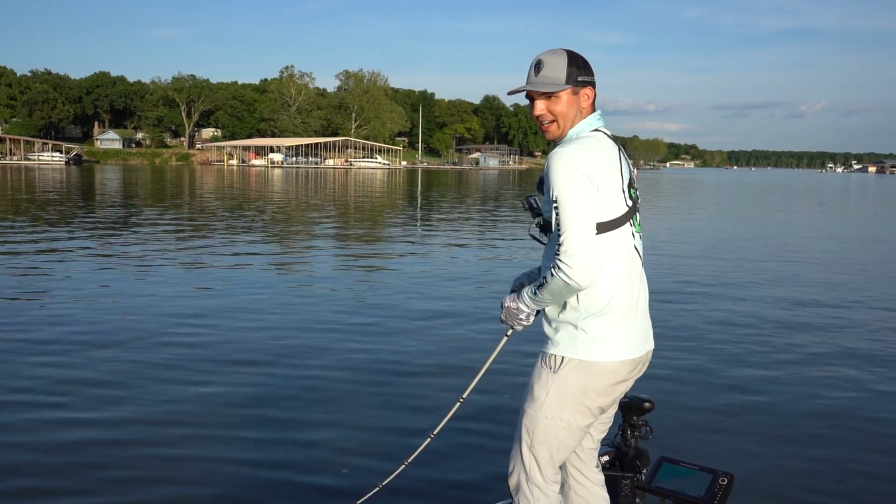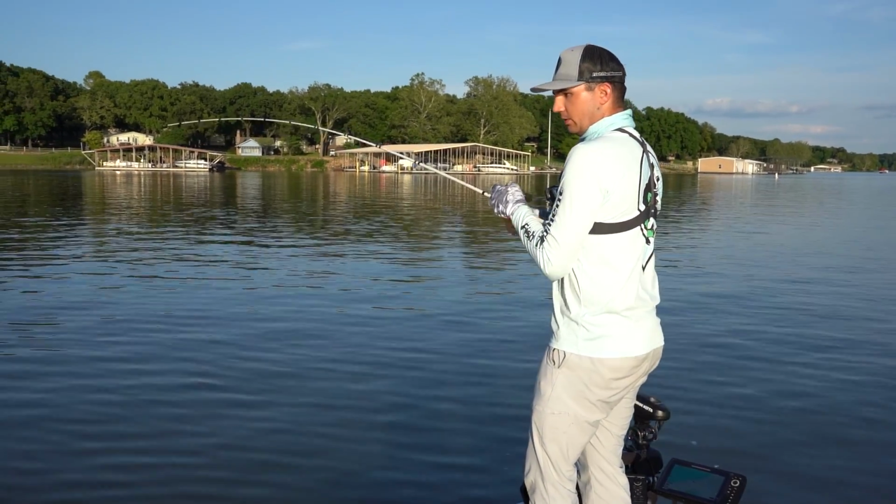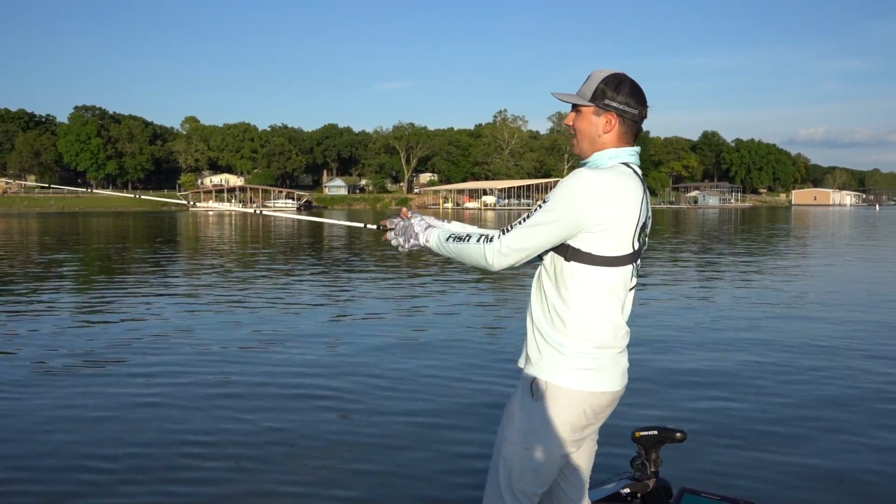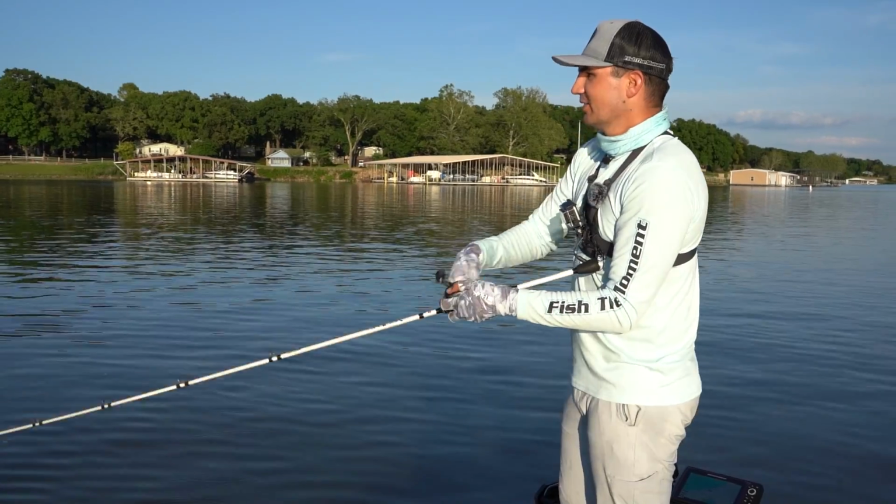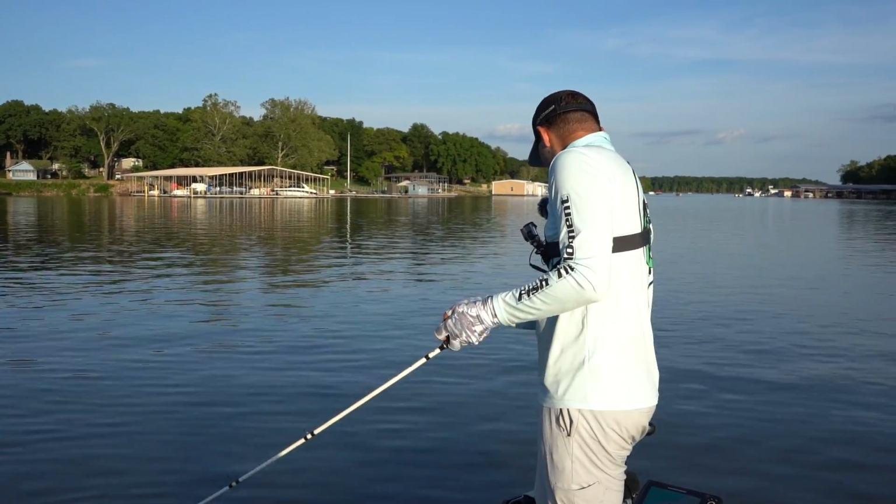Same deal, real shallow point sticking out here. Oh, did he pop off? Oh, he came off. Dang it, dang it, dang it. Oh crap, that was a 3 pounder right there. That was the fish I needed. Let's see if we can get another one up there. They're up there on this point.